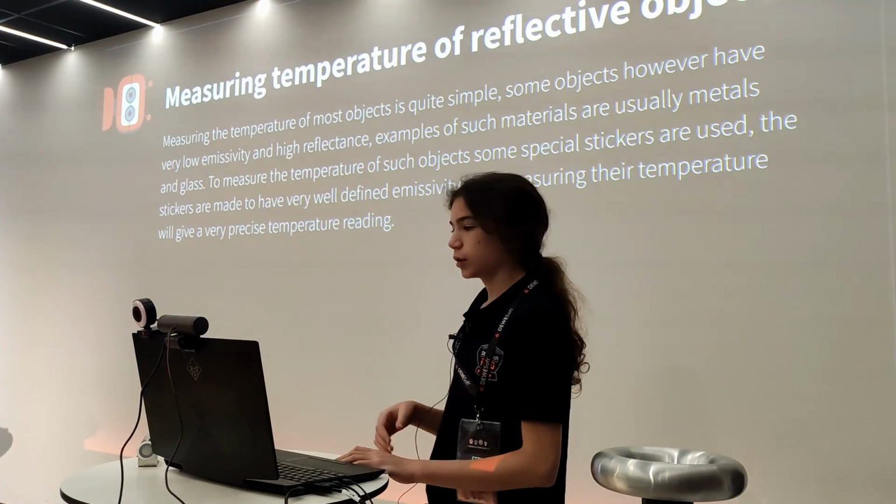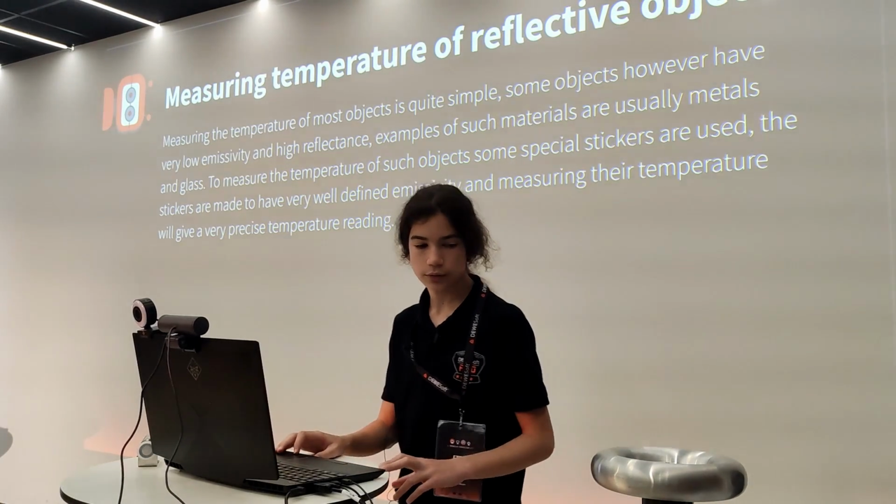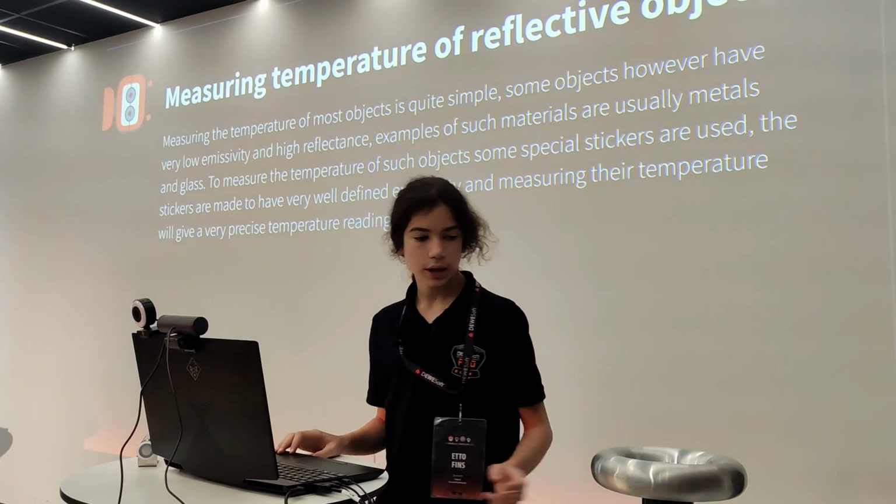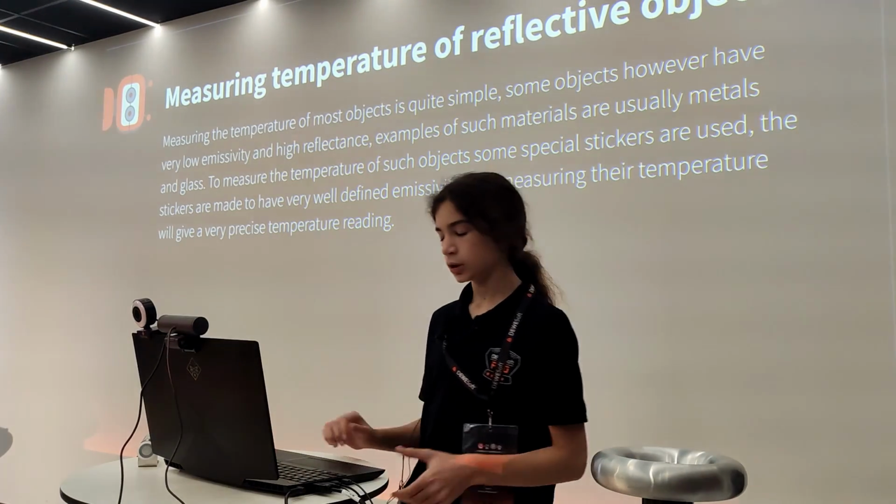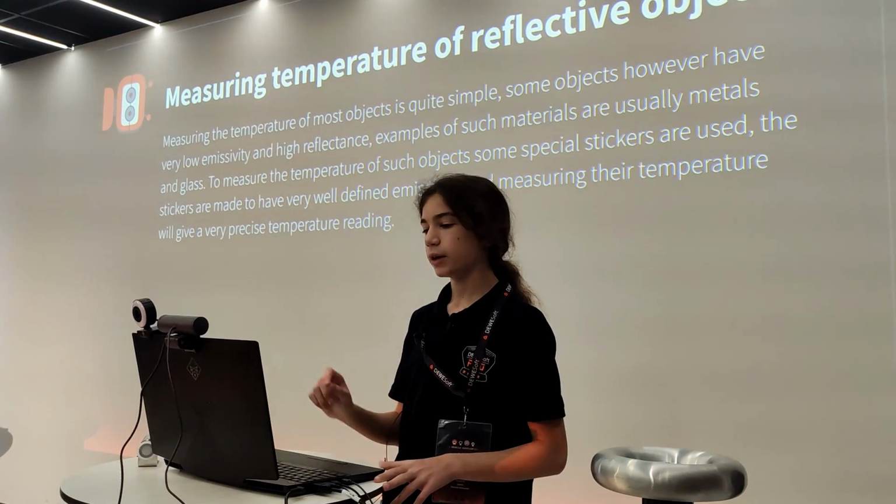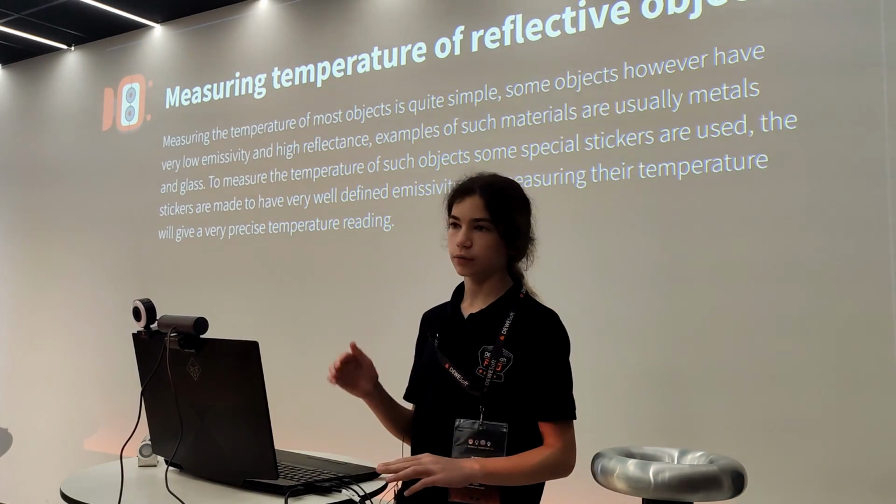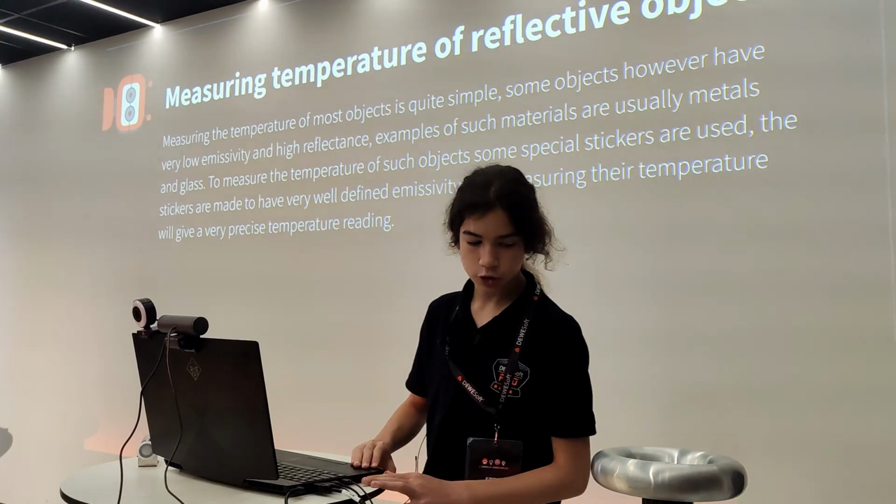So measuring the temperature of reflective objects can sometimes present a challenge. As I said before, if you have a metal object, then it will have a very high reflectivity, and so usually you're not able to directly measure the temperature of, for example, the top load of this Tesla coil. So what you do is you have some stickers which have a very well defined emissivity, usually like 0.95, and you put them on the metal object and they will stay at roughly the same temperature as the object, and you can measure the temperature of the sticker.